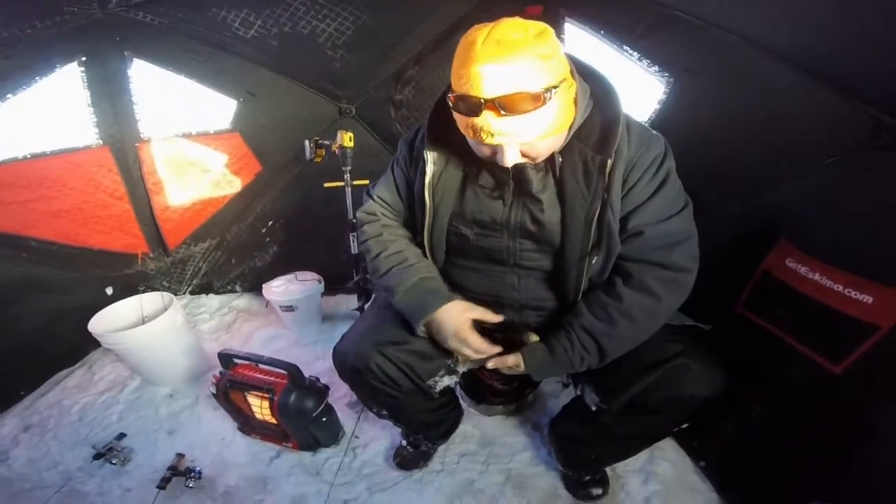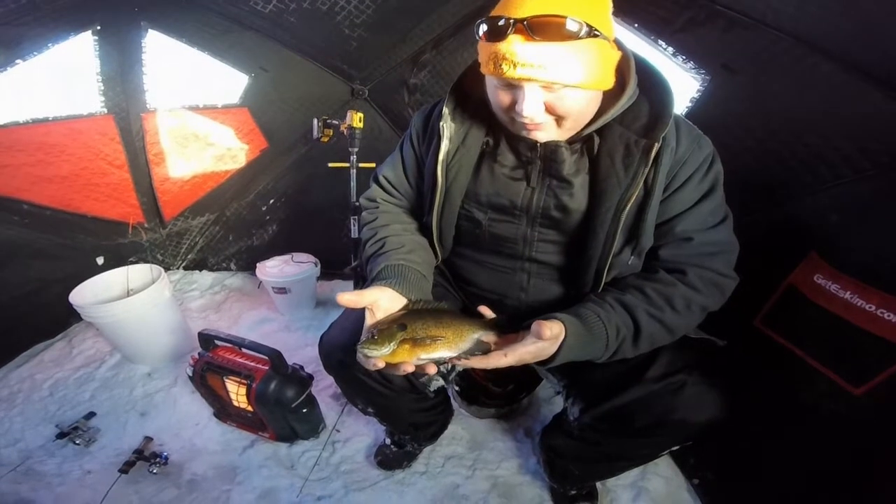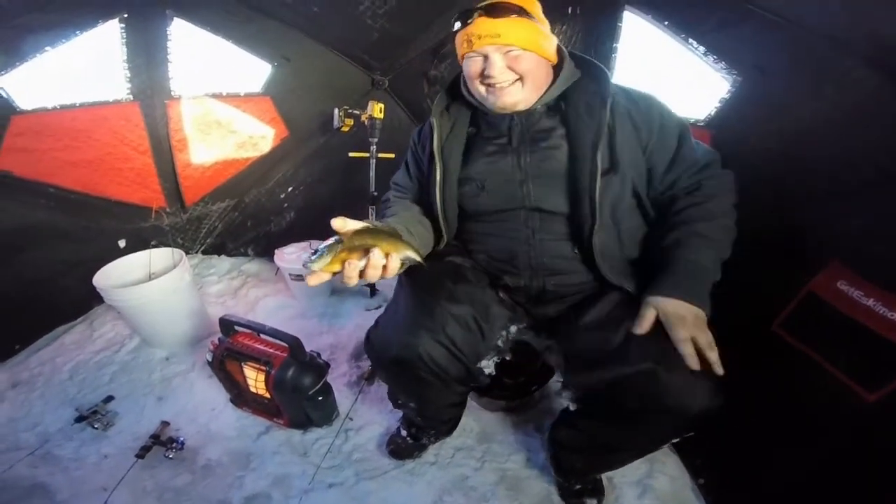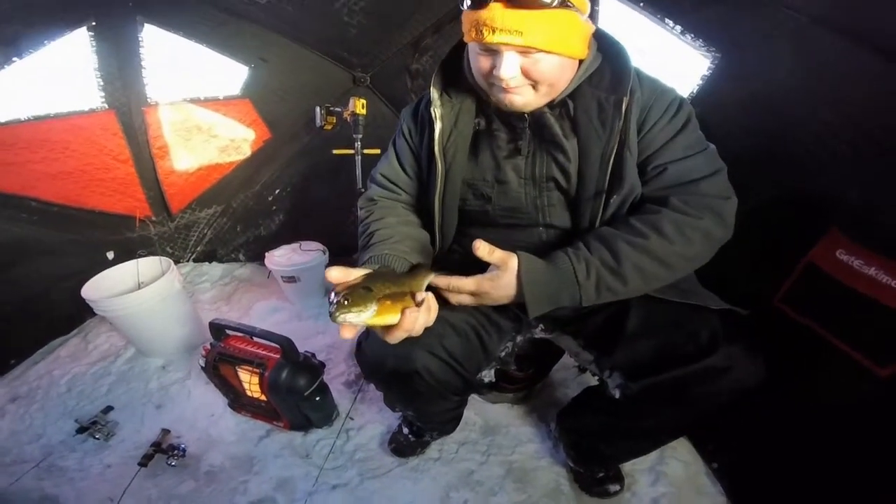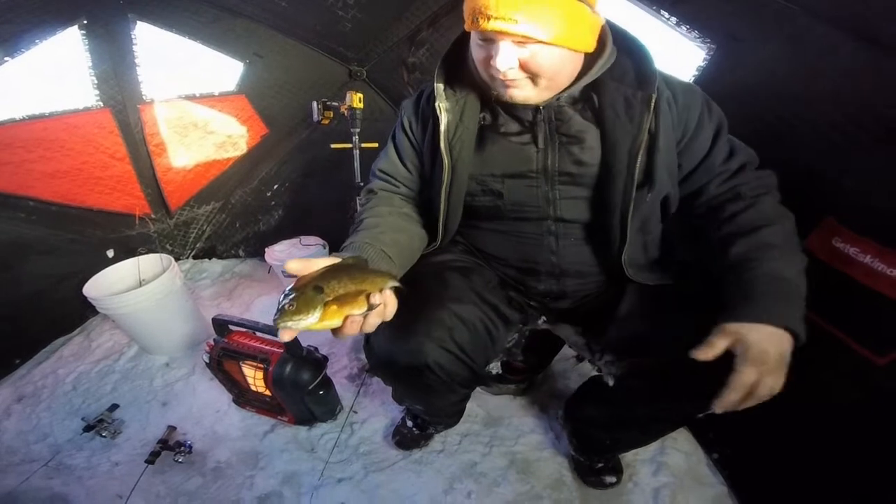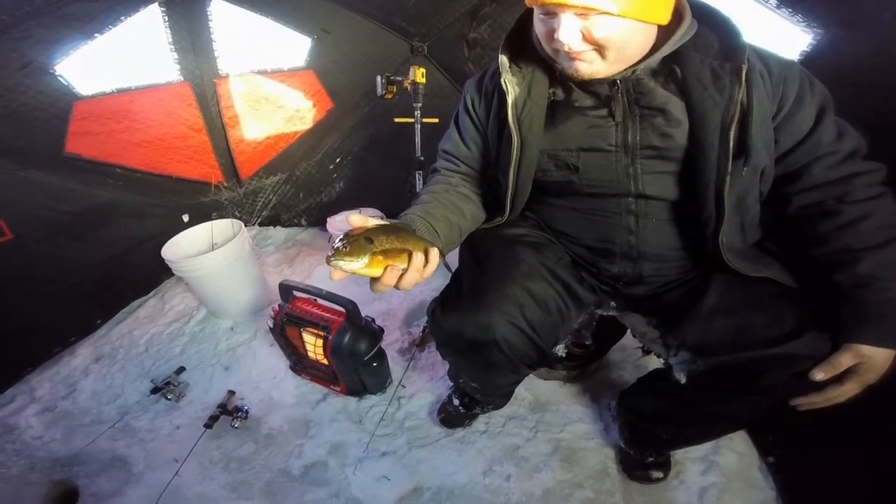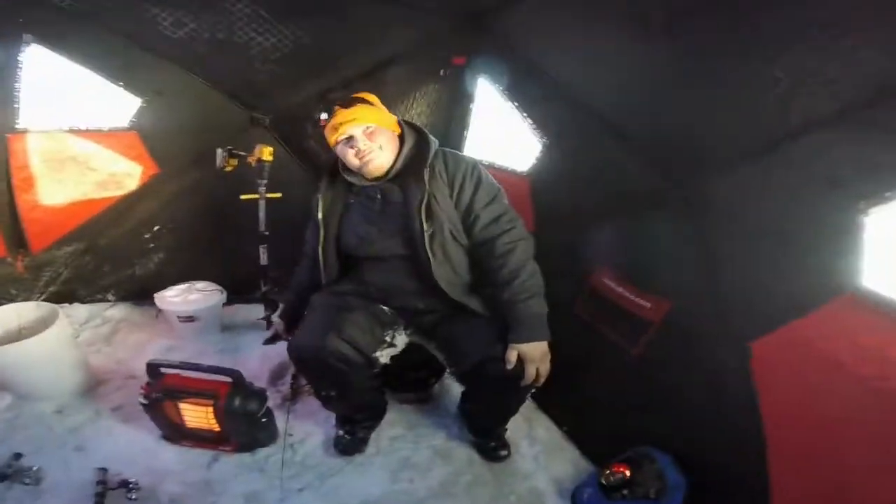That's a standard fish. That's not standard. That thing's huge. There's your 9.5 incher we were looking for today. That might put Ashton on the leaderboard there, if he can beat that 0.76 pounds. We'll find out. It's gonna be good eating.